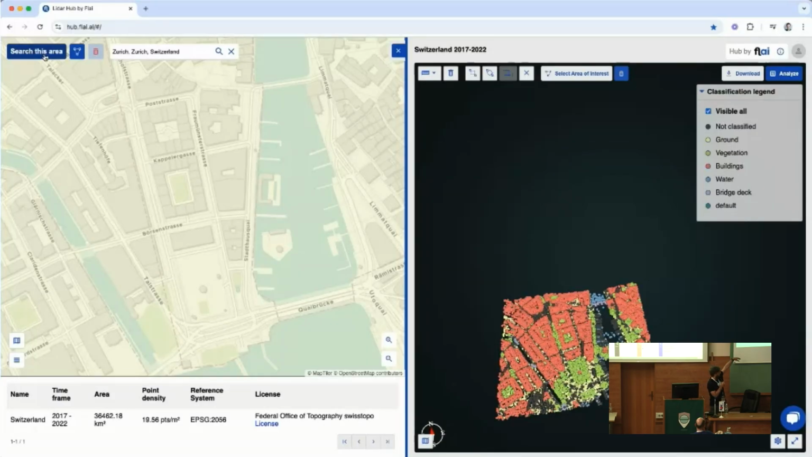Also, on the left-hand side, there is a table. If there are multiple data acquisitions for that region of interest, there will be a list of all data acquisitions available.